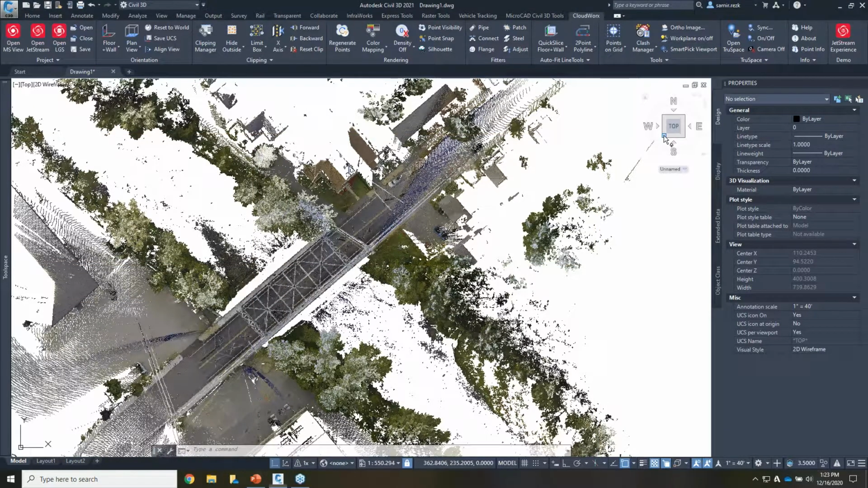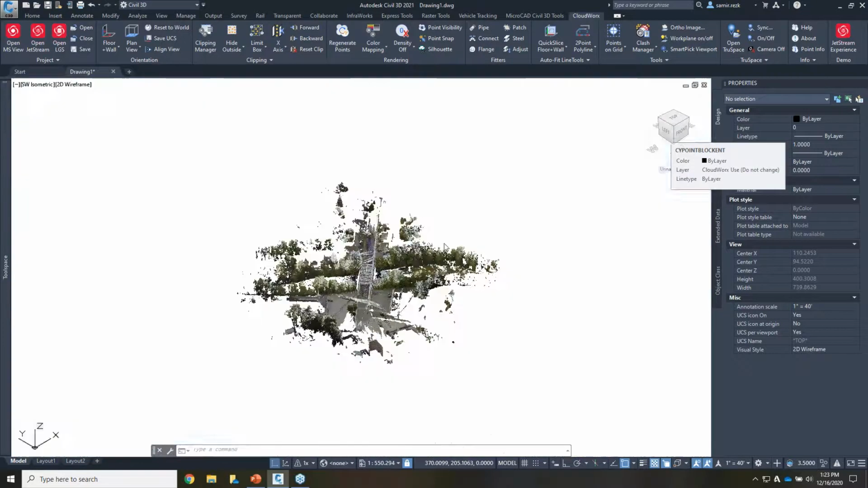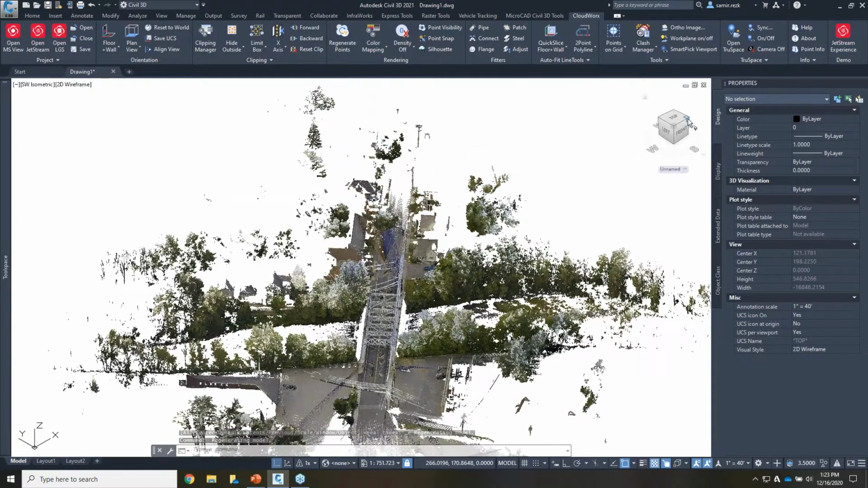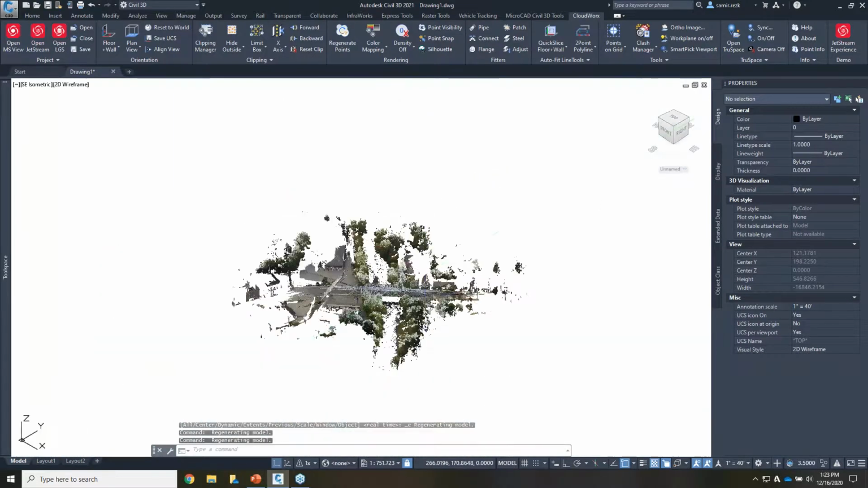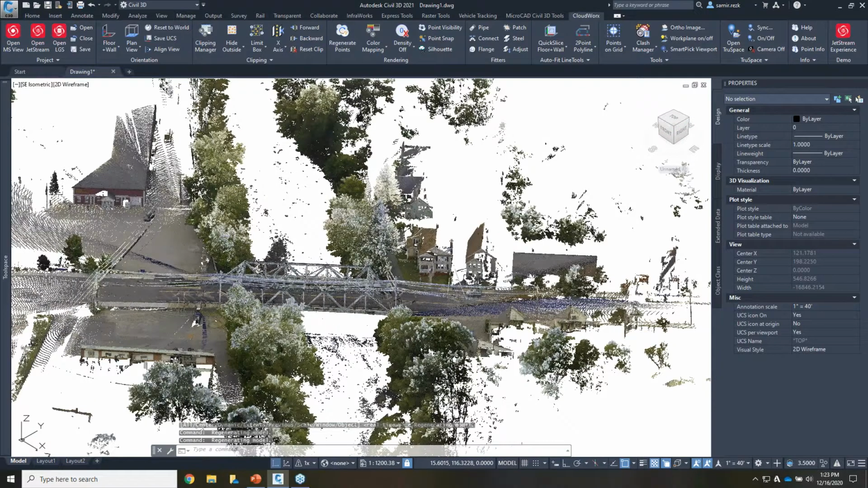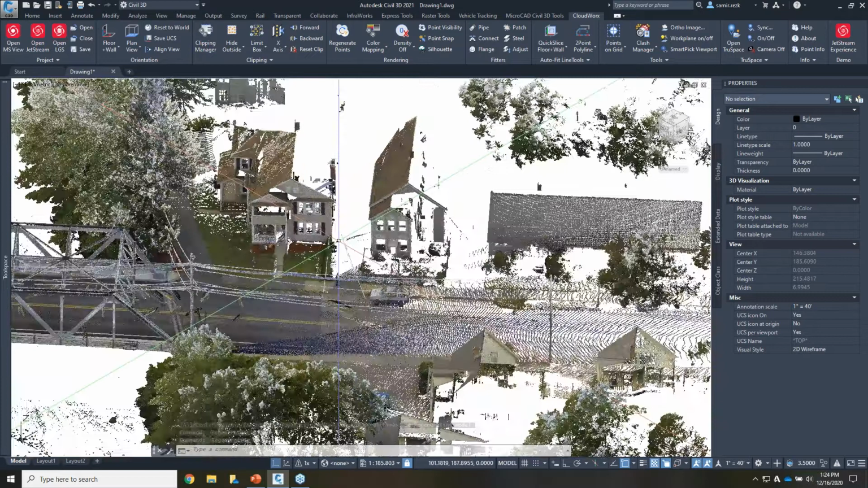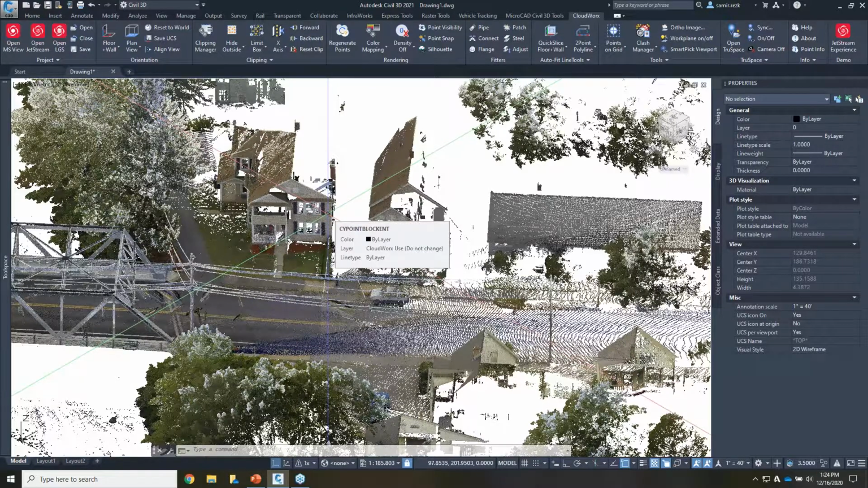First thing I want to show you is using the tools to maneuver. If I flip here to an isometric view and go to that corner, you can see that the vertical face of the building is not really aligned with the view cube. One of the orientation tools lets us align the view cube to the actual scan Z elevation.